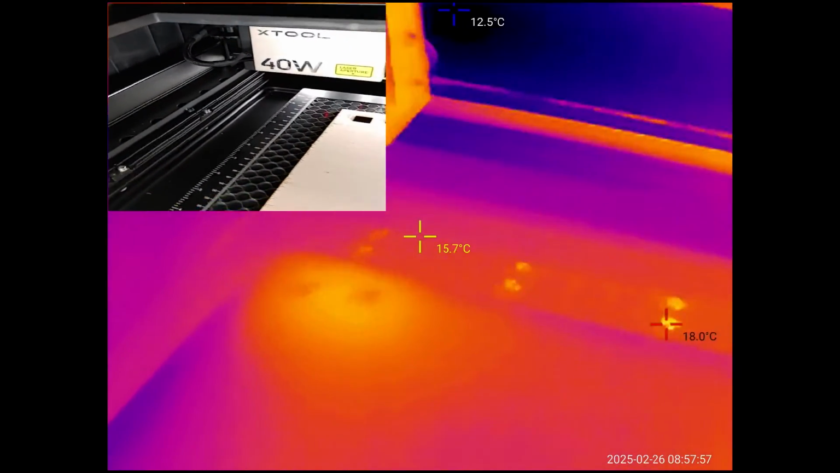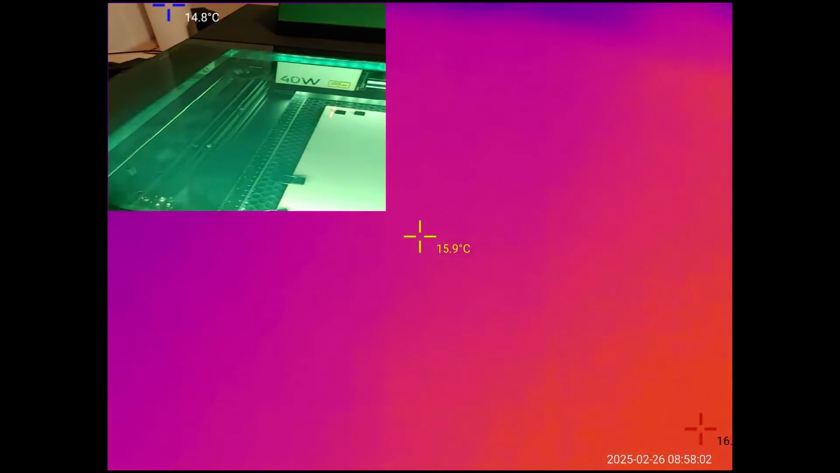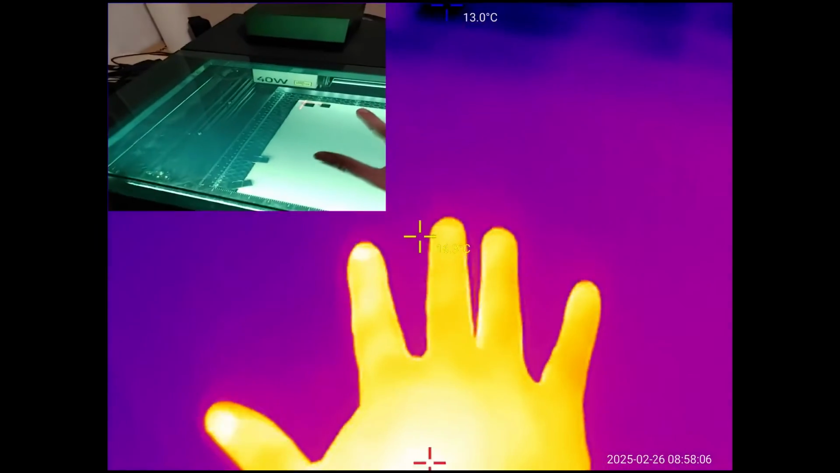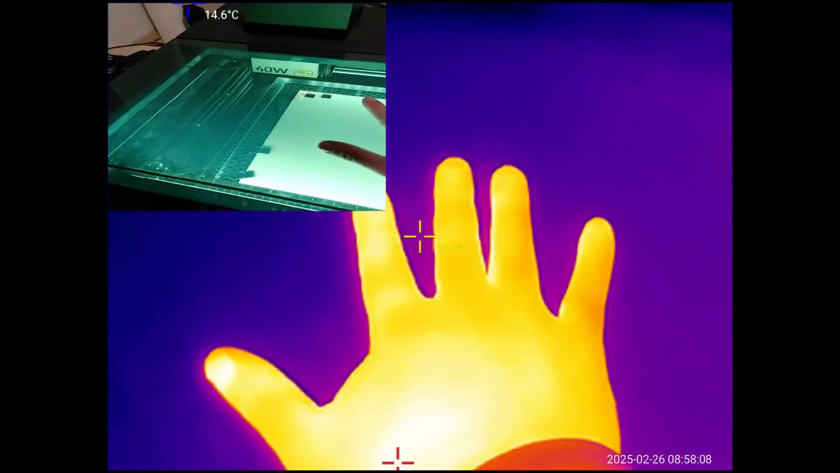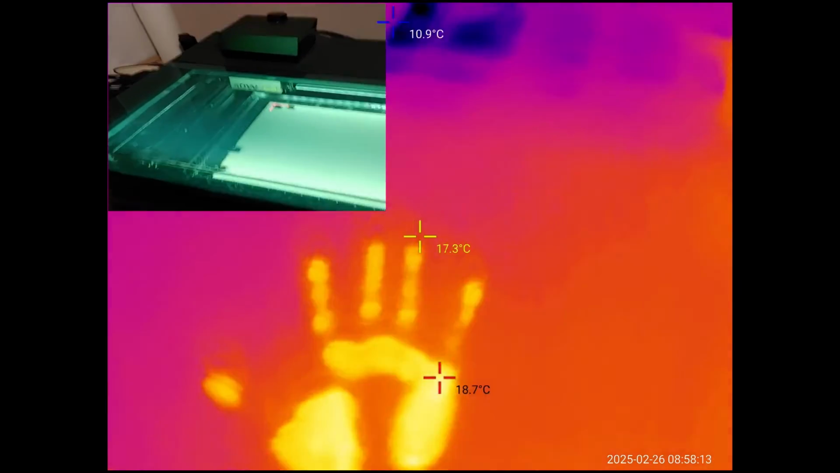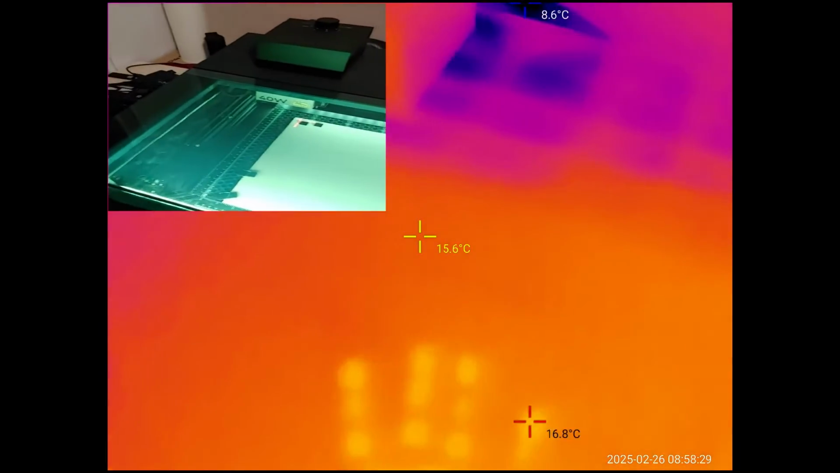I'm going to cut one more time and show you a live preview, but the glass on the laser here cuts out because the glass is a lot colder. As you can see my hand on top. If I put my hand here for a little bit, you'll go ahead and see the glow of my handprint right on top of there. So what we're going to do is we're going to actually start this here. And then I'm going to hit start here on this.